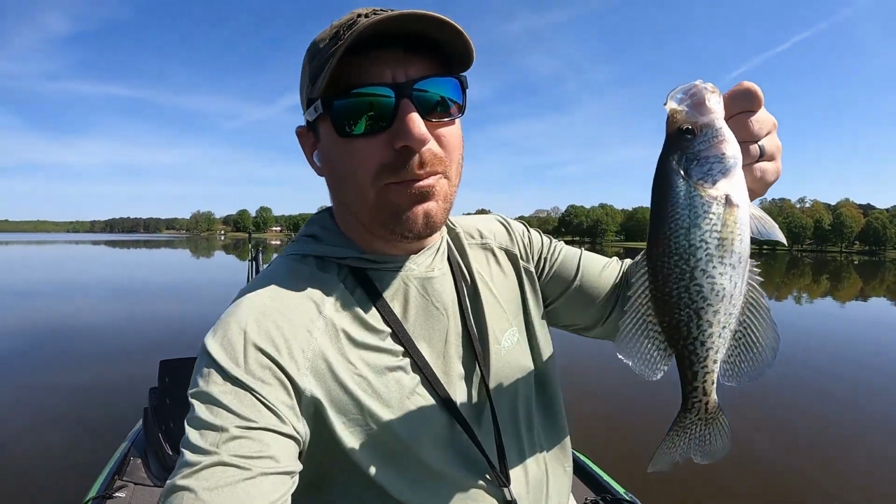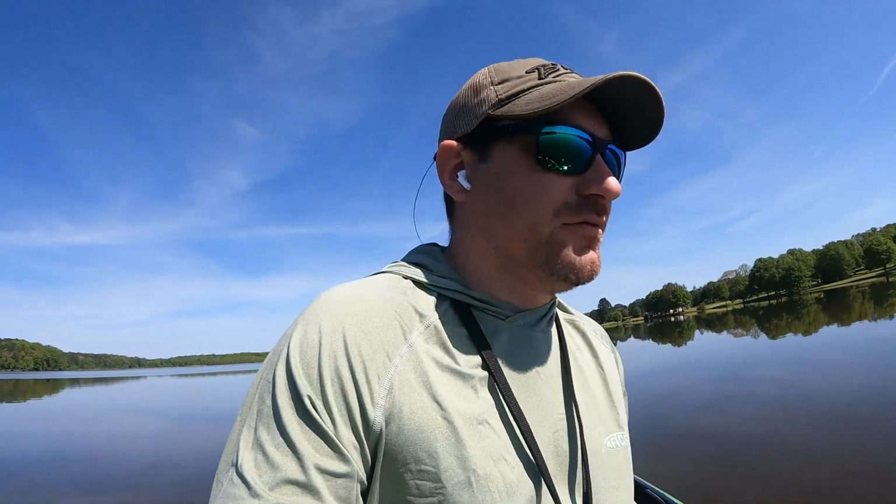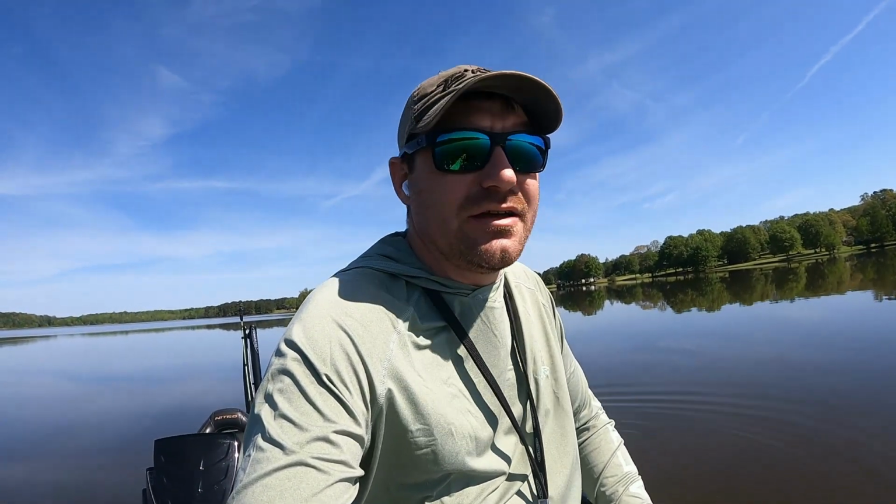Alright guys, we're gonna throw this one back here. Just got him out of the water, watching these other poles. And I wanted to give y'all a rundown of what I'm doing today. Hadn't done this in a little while and I've been itching to do it, so I had to come out here and throw the rods out.